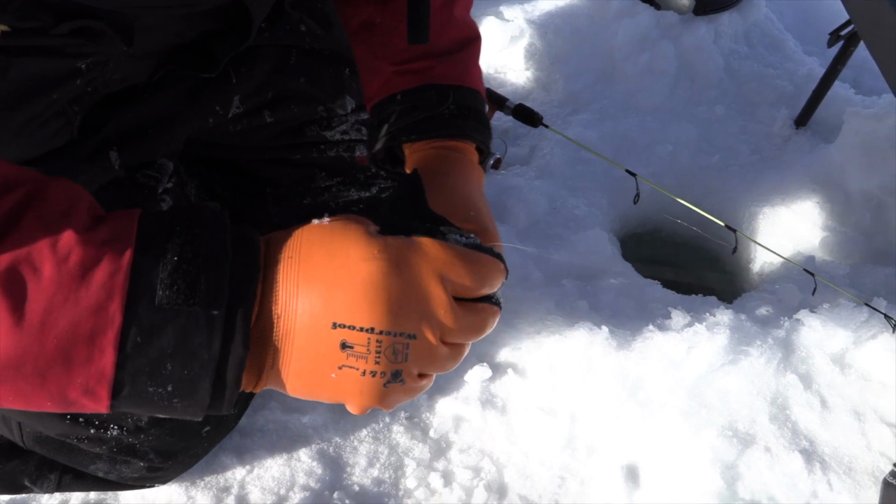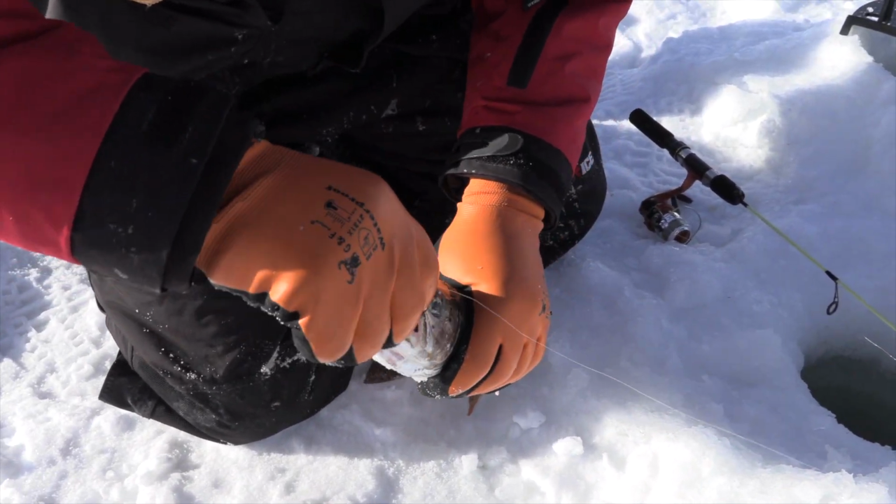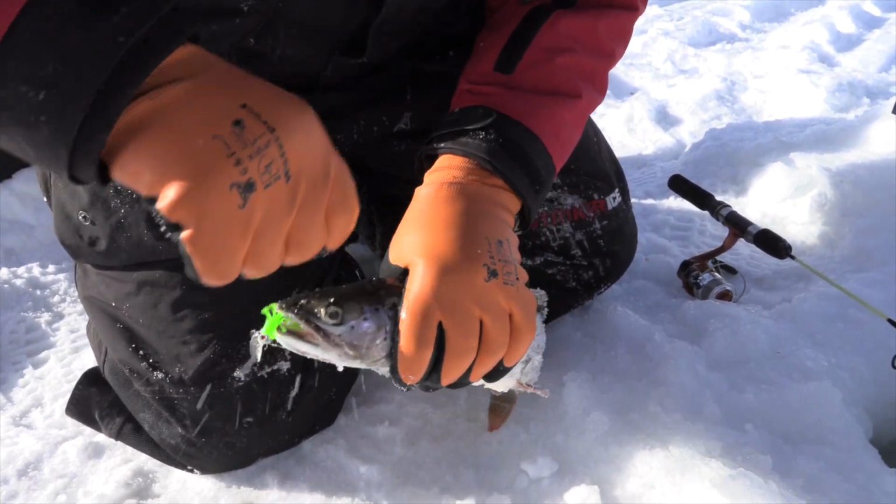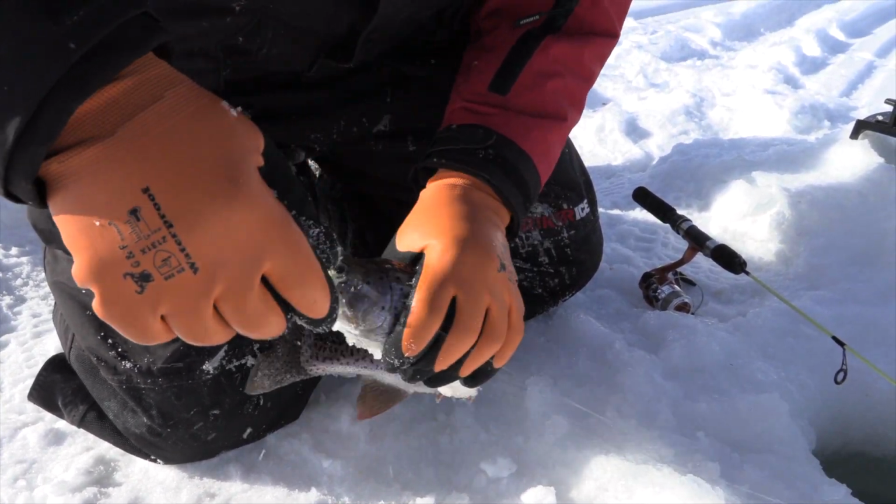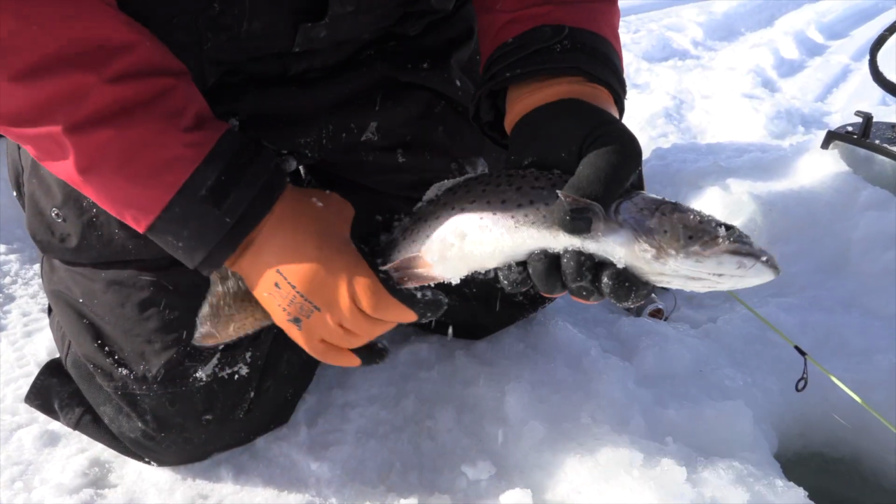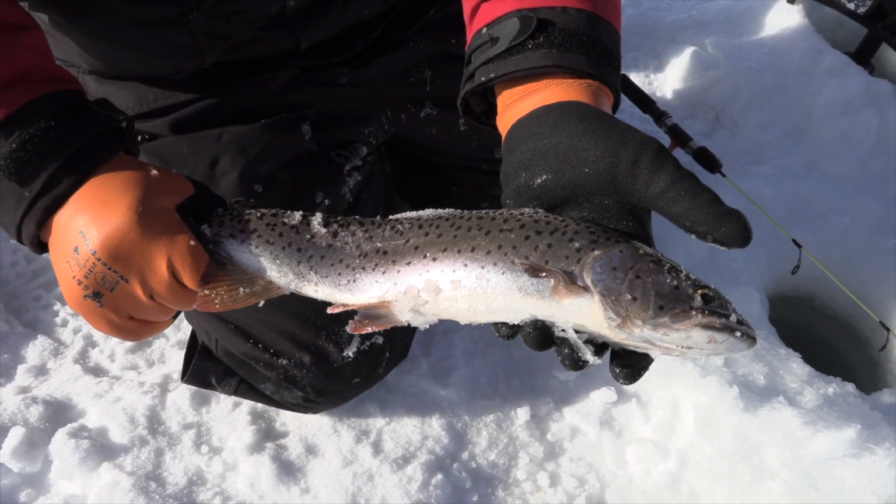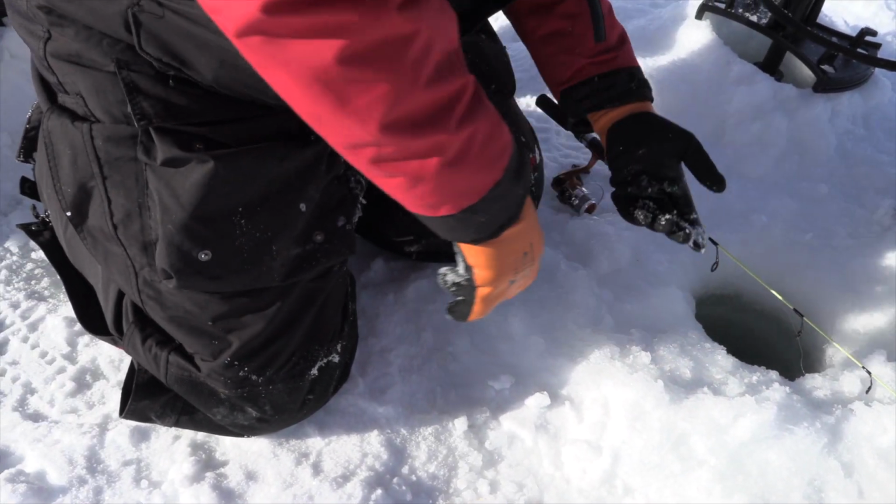I'm telling you. We've got some local tackle companies where you can go to Sportsman's Warehouse and pick them up, and they are producing great fish. This is Kokanee Co's spaz. There we go. Look at that guy in the light. Beautiful. Beautiful fish. Let's get him back. Cold. Torpedoed down. He is gone.